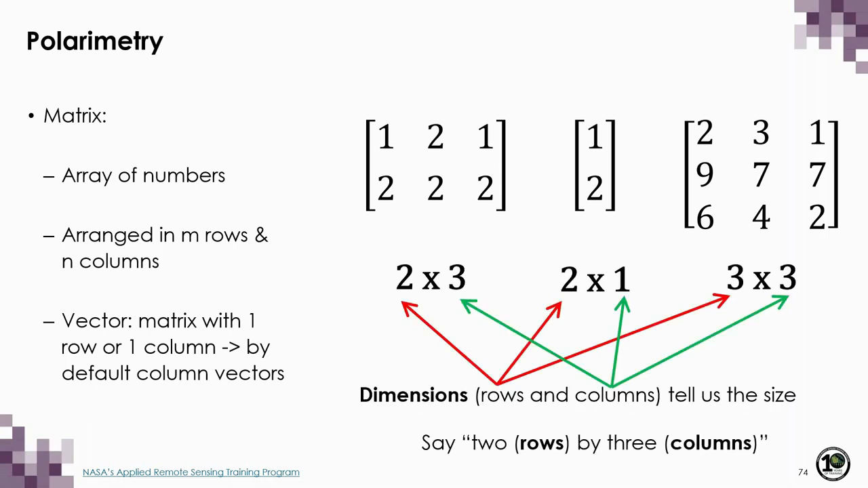Before we go any deeper into polarimetry, it's important not only to know about vectors, but also about matrices. So let's do a quick review of what a matrix is and have a short introduction on matrix algebra. A matrix is really just an array of numbers arranged in m number of rows and n number of columns. We use these a lot in radar polarimetry, both to store and transform our data. A vector can also be considered a matrix with one row or one column. By default, though, we use the column form. And the dimensions of the matrix are given in terms of m number of rows and n number of columns.